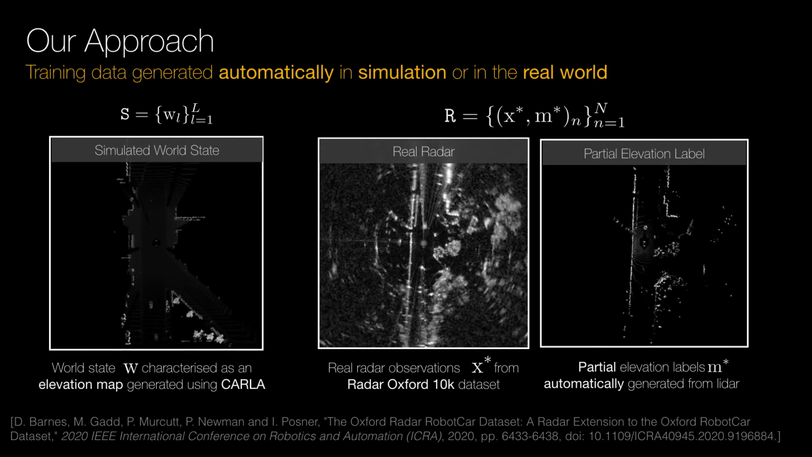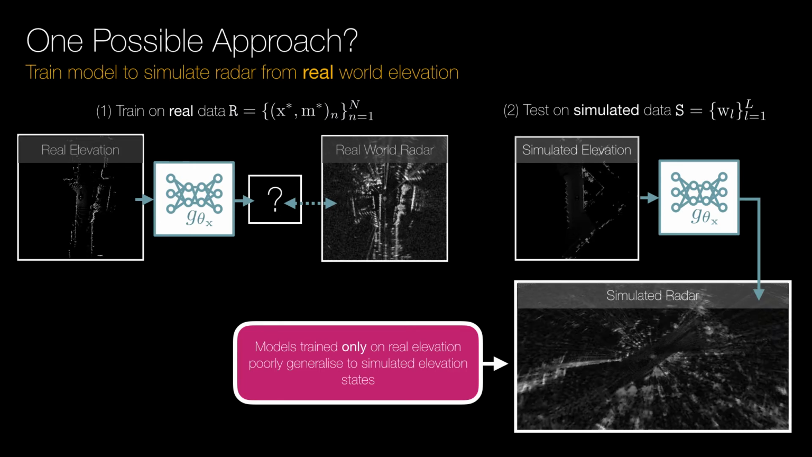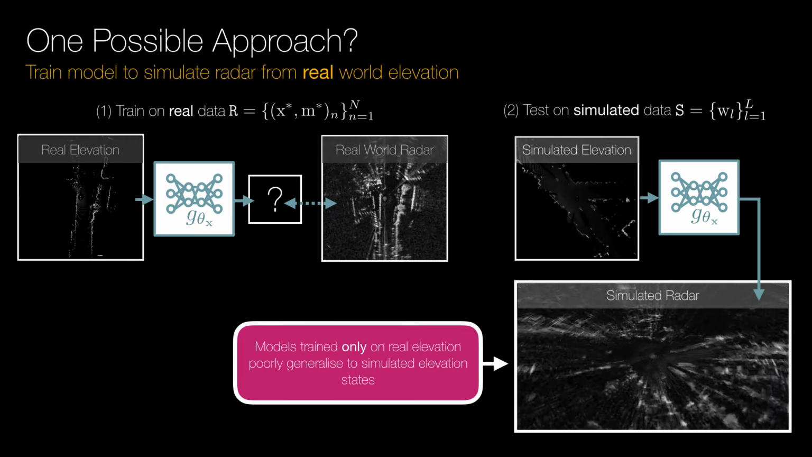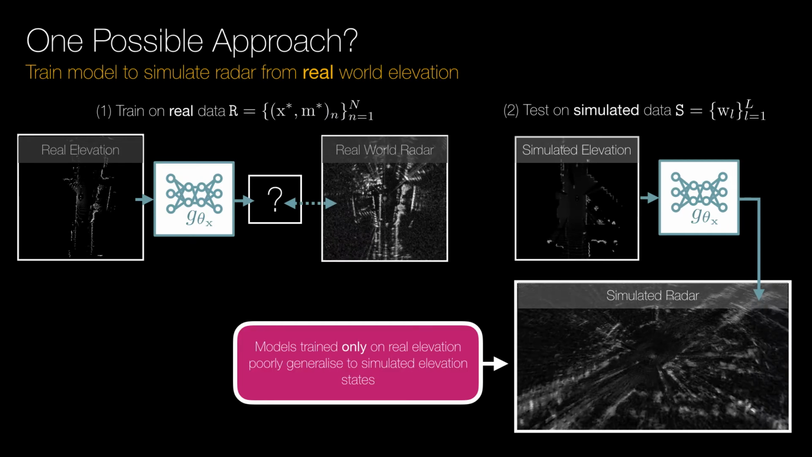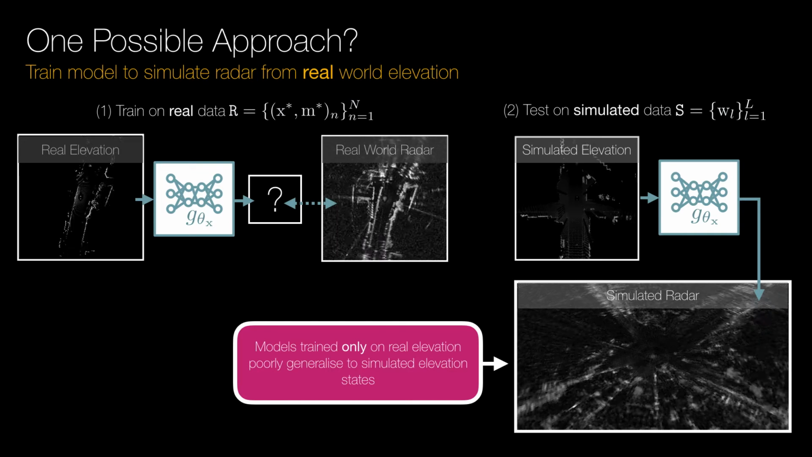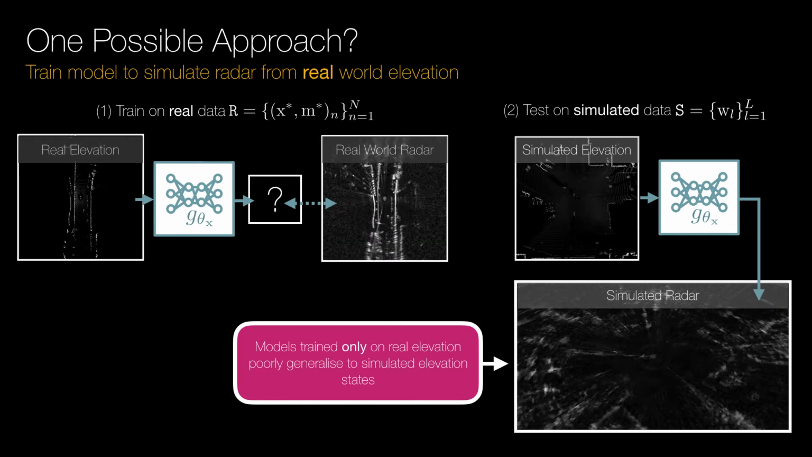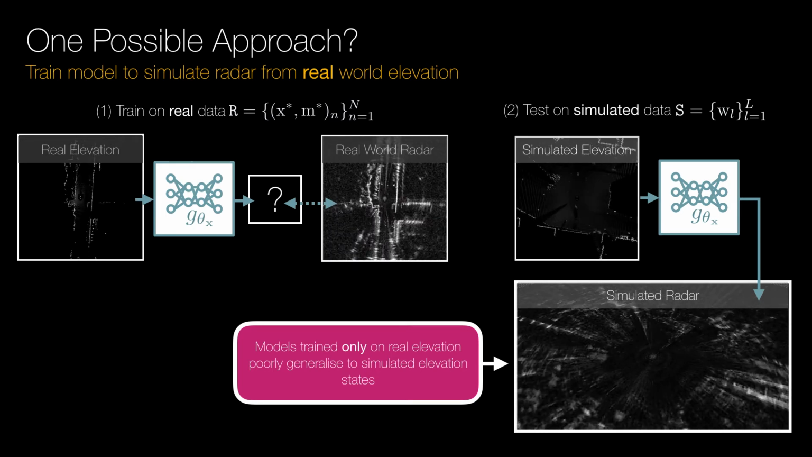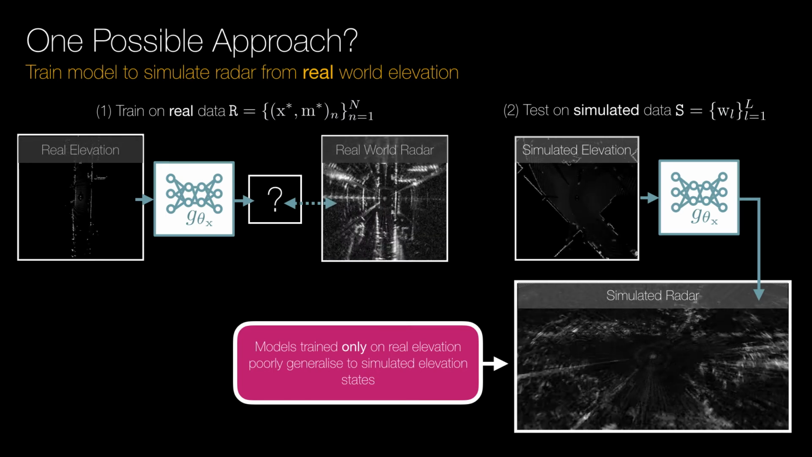Given the observations we have available to us, the most obvious approach might be to learn a radar sensor model directly regressing from the measured elevation maps to radar observations. Unfortunately, due to the limited range and sparsity of LiDAR measurements, the elevation state can only be measured partially, and we find that models learned in this way generalize poorly to simulated world states, as corroborated in the results section.